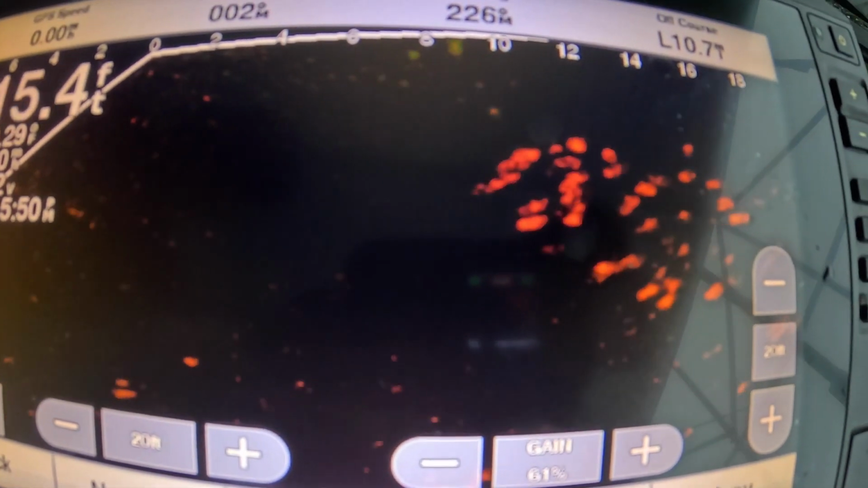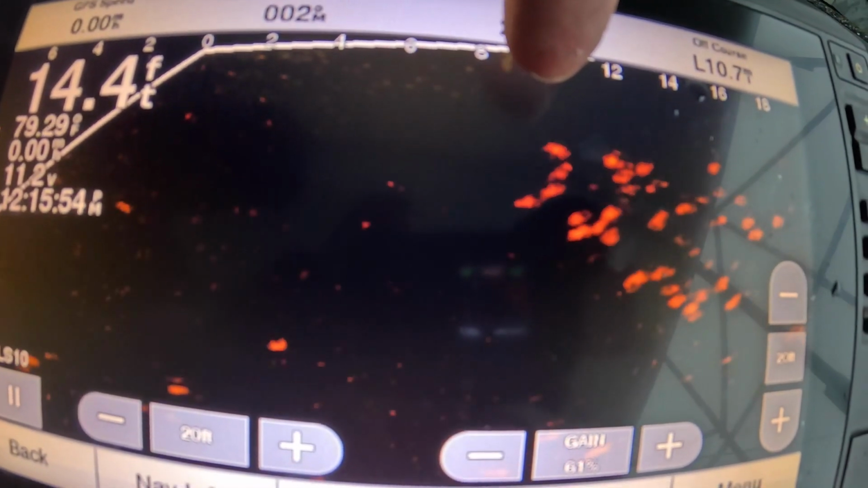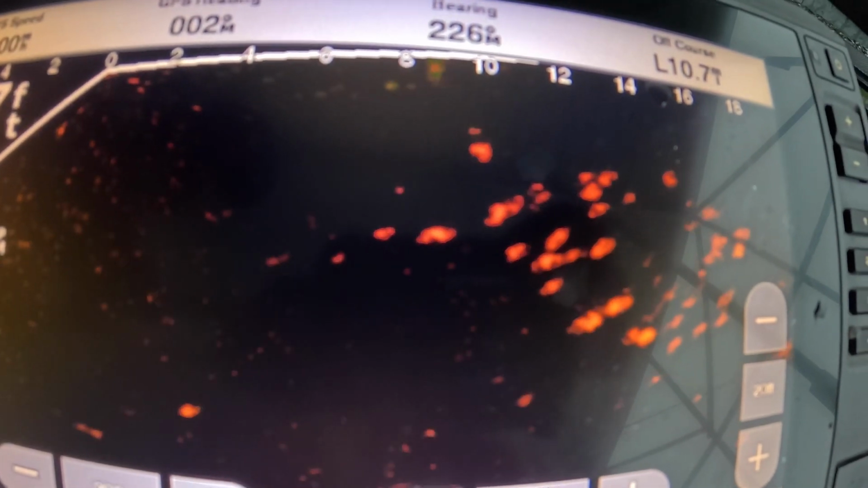You see me there by myself? There's no fish really looking at it right now. So I'm gonna drop back down there, nice and slow, and bring it back up. None of those fish are looking real interested. See how I'm kind of isolated up here by myself. There's one guy underneath me who's thinking about it.